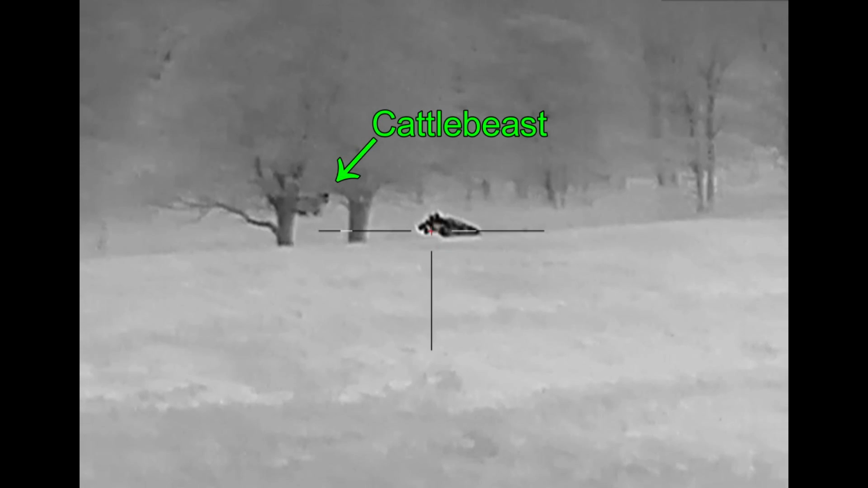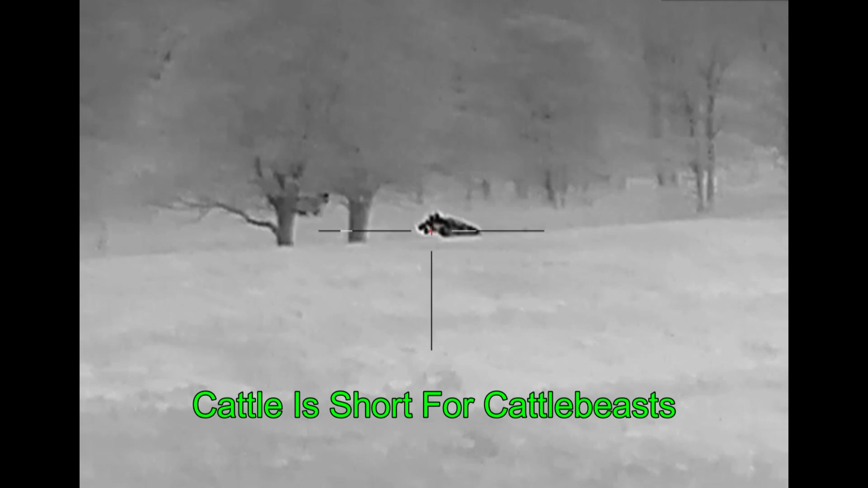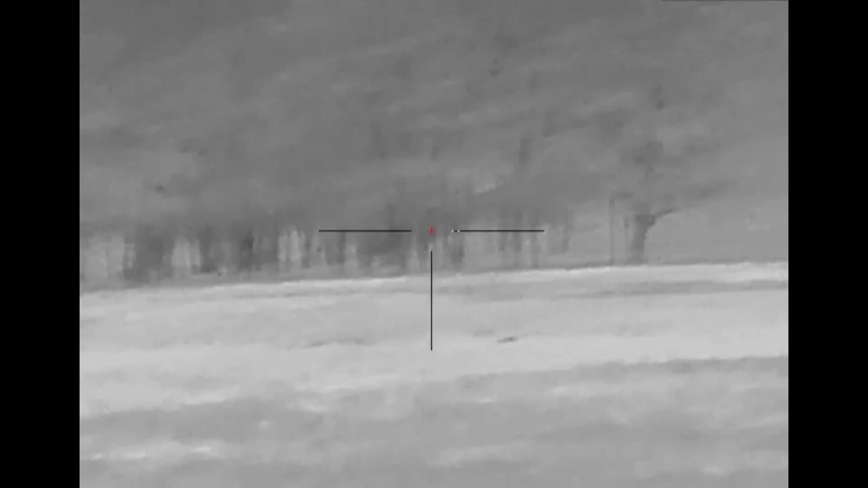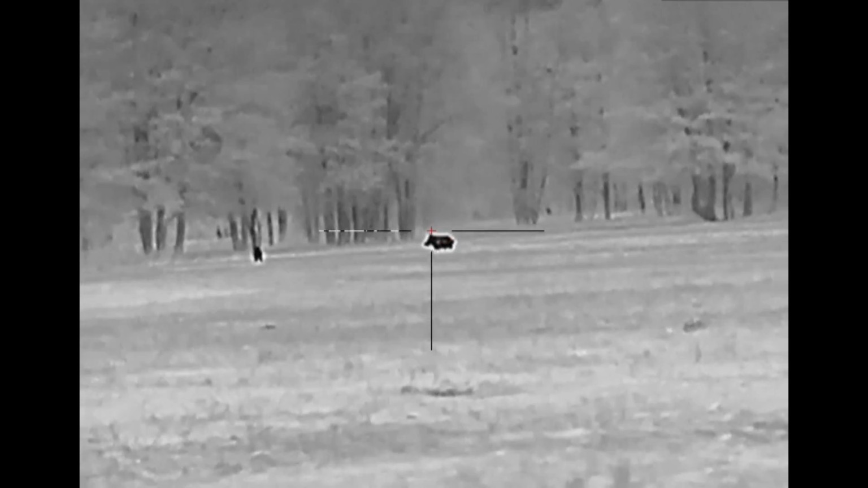And then I get over to this point and I stop shooting because there is a cattle beast out in the woods. For those of you that don't know, cattle beast is actually the singular form of cattle, and cattle is actually the shortened form of cattle beasts. So I'm going to stop shooting in that direction and pan back the other way because I know there are more cattle back off to my left.